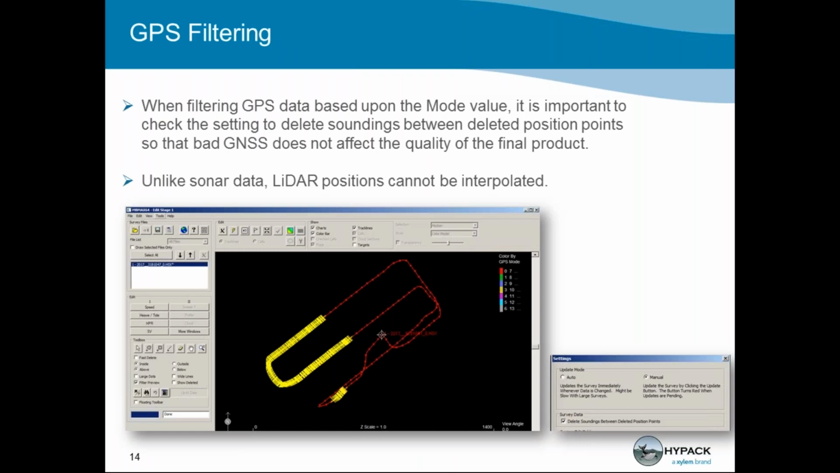Just to reiterate, if you filter GPS data based on mode value, it's important to check settings to delete soundings between deleted position points so bad GPS data won't affect the quality of your product. LiDAR data is not interpolated like sonar data, so if you have areas of bad GPS, you will likely have a gap in your survey. It's just something to keep an eye on in HYPACK, and hopefully we have tools that can help you monitor your GPS in post-processing.